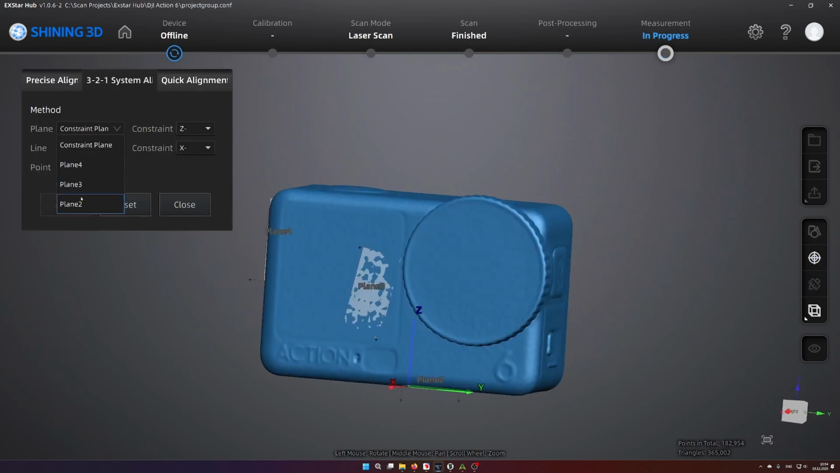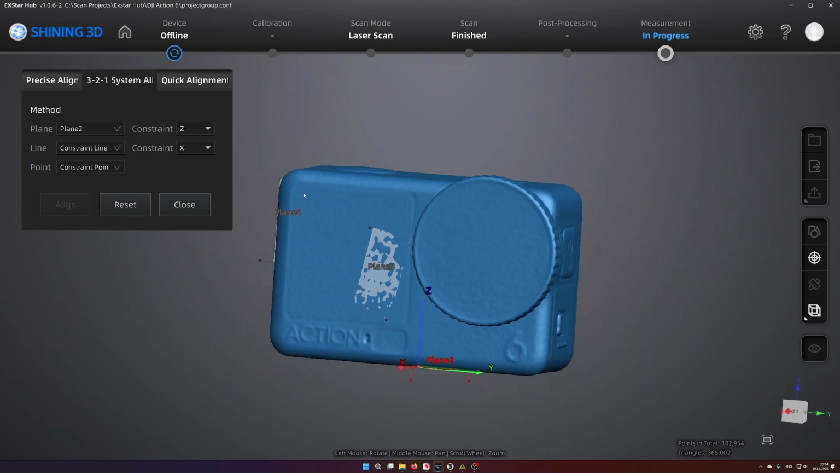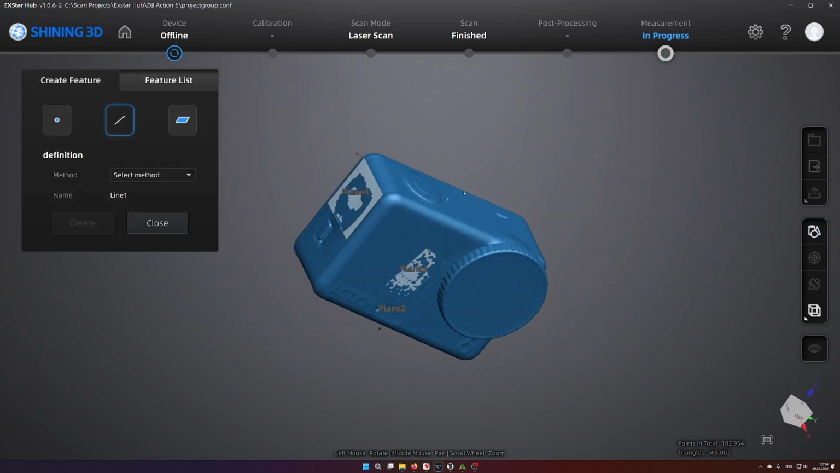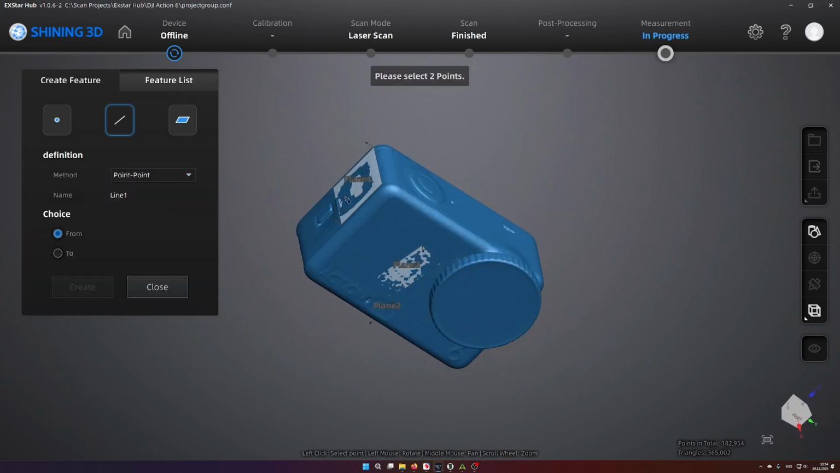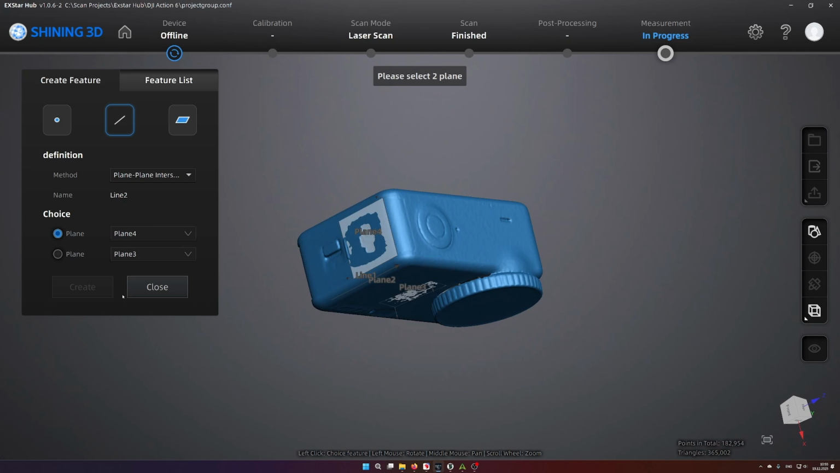So I can select plane 2. Okay. I cannot use directly 3 planes. I need to use plane, line, point. So we'll go back to features. So our line will be, let's try it. Point to point, plane, plane intersection. Yeah, we can actually do plane, plane intersection. Plane, plane. Great. Okay, that's nice.